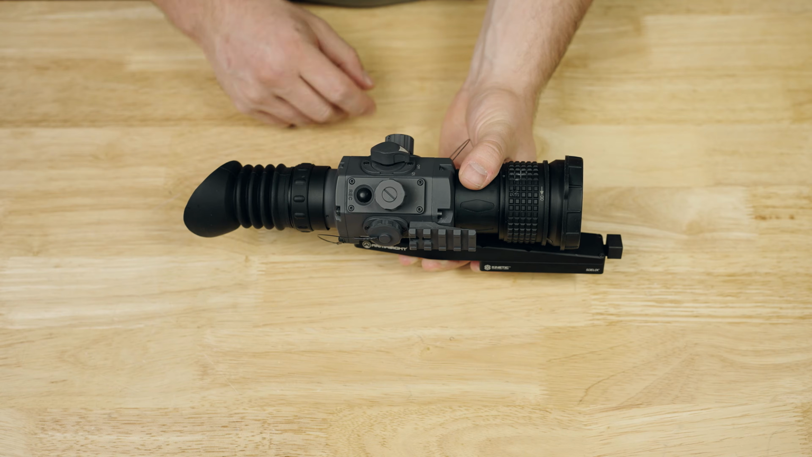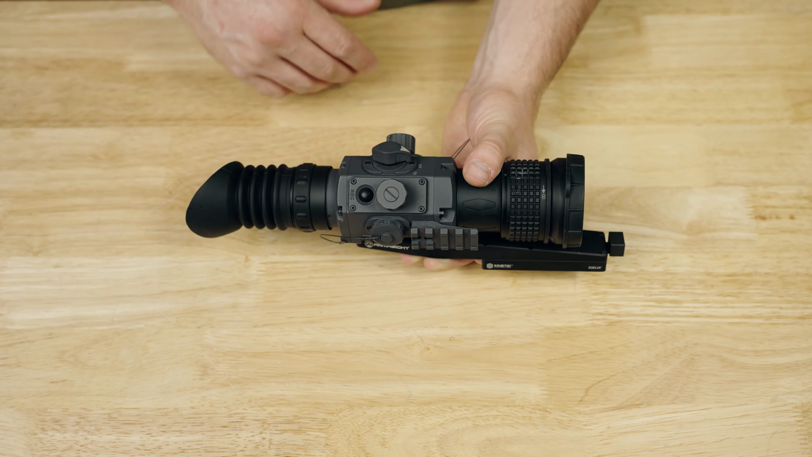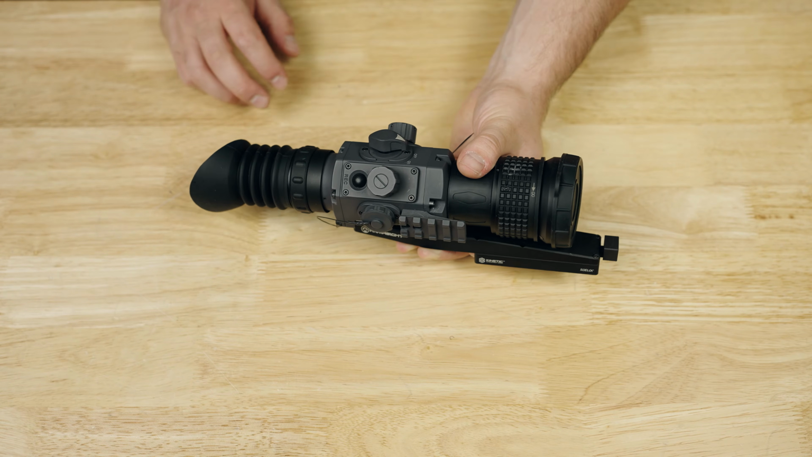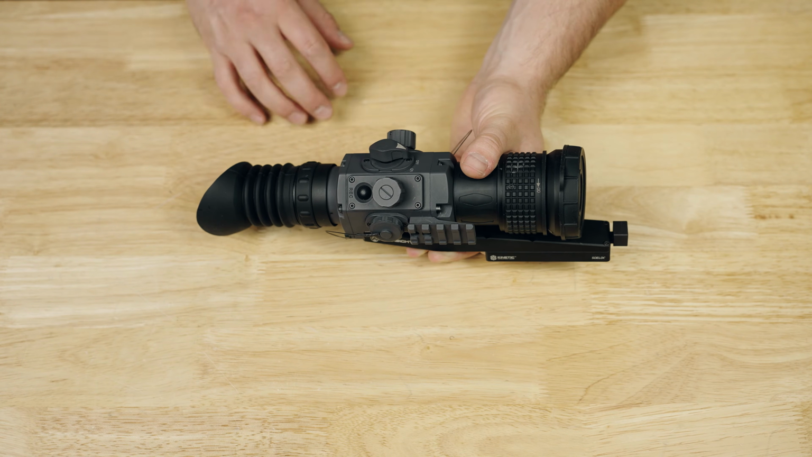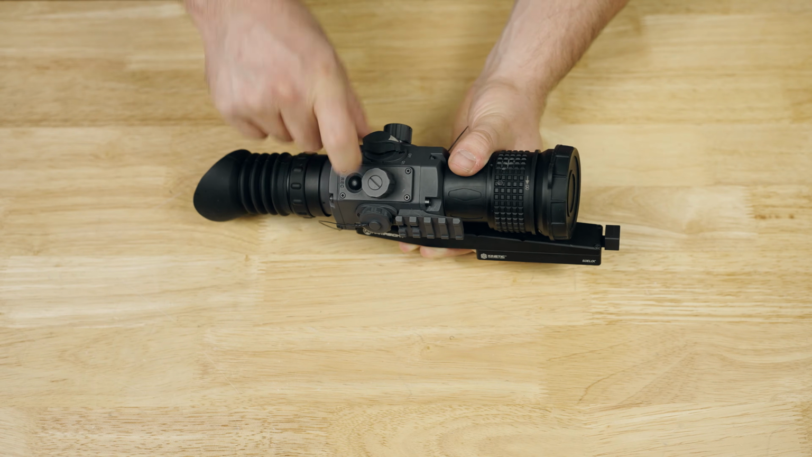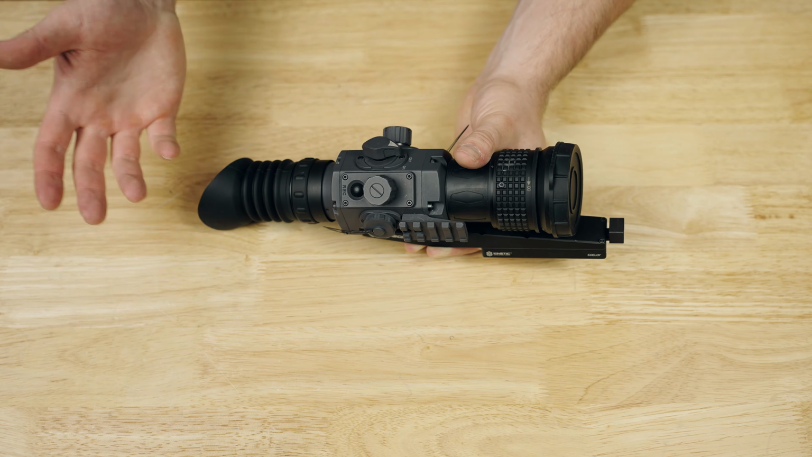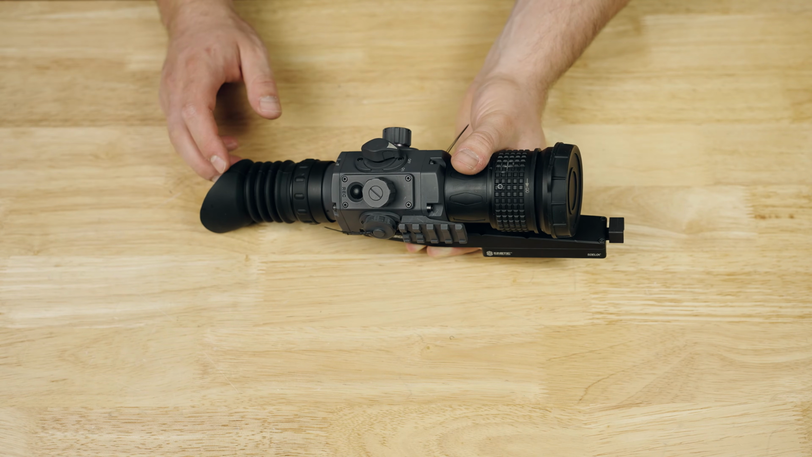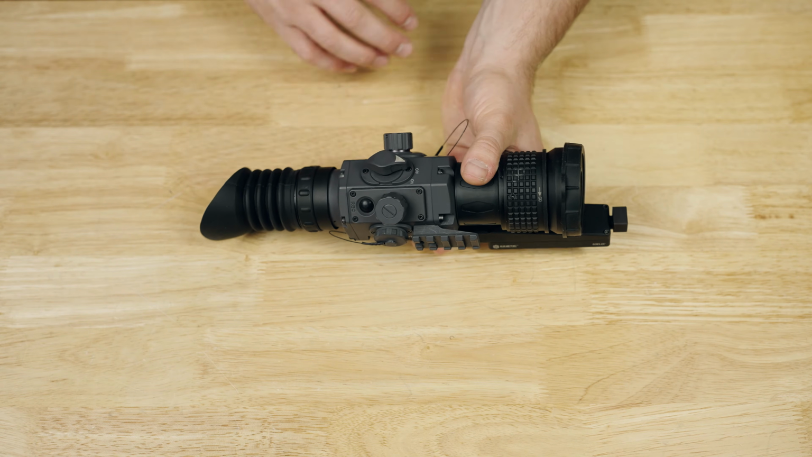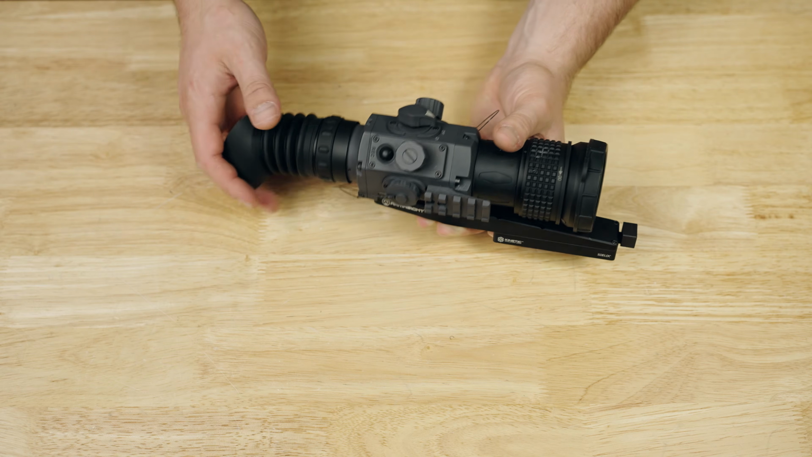You do also have this external record button. Its sole purpose is to start recording through the optic, which I really appreciate that it's that simple. You don't have to go through any internal menu system. There's no weird button combinations. It's just as simple as pressing it to start, pressing it to stop recording. I think that's probably one of my favorite features, being a YouTuber or someone that records their hunts. I really appreciate that. So for those of you that do want to record what you do with this optic, it is really straightforward to do so. There's no learning curve whatsoever.